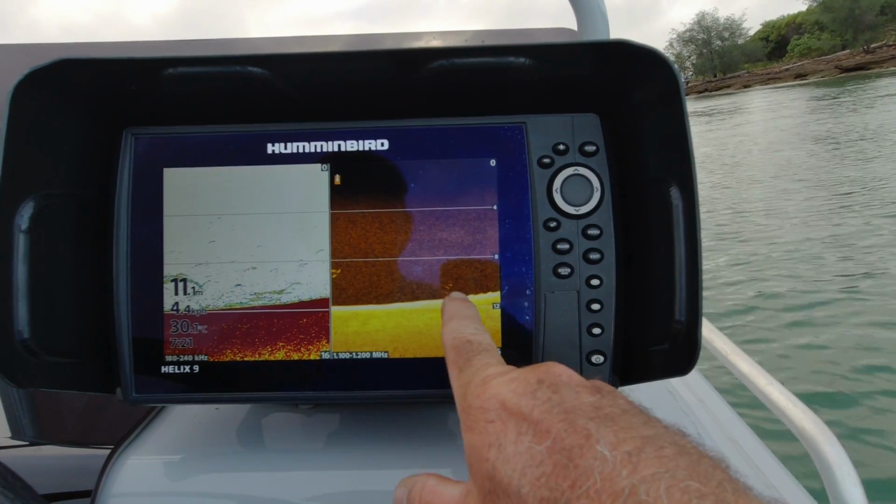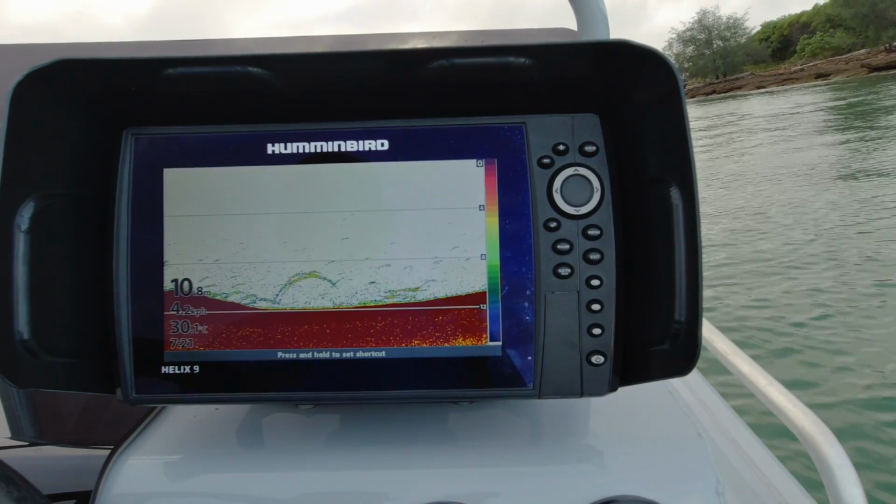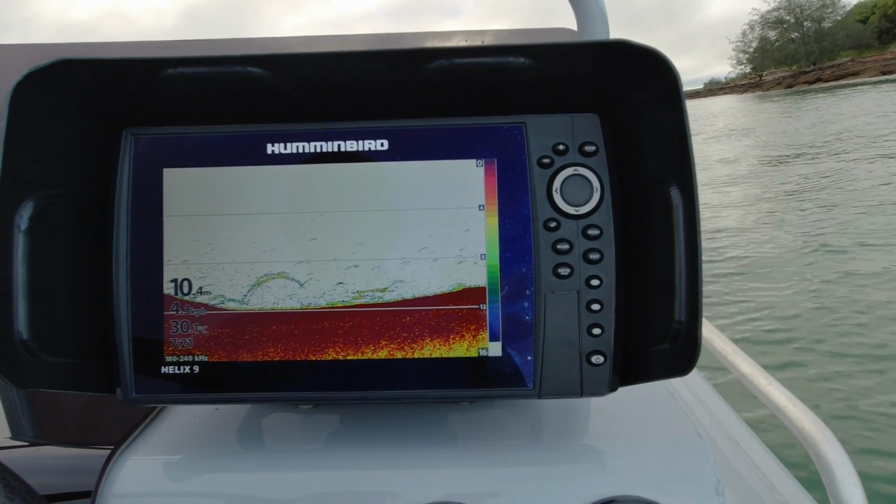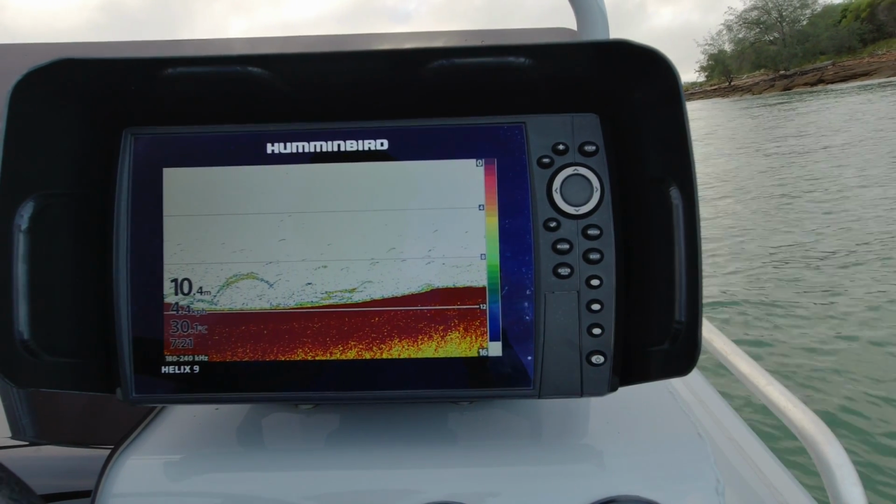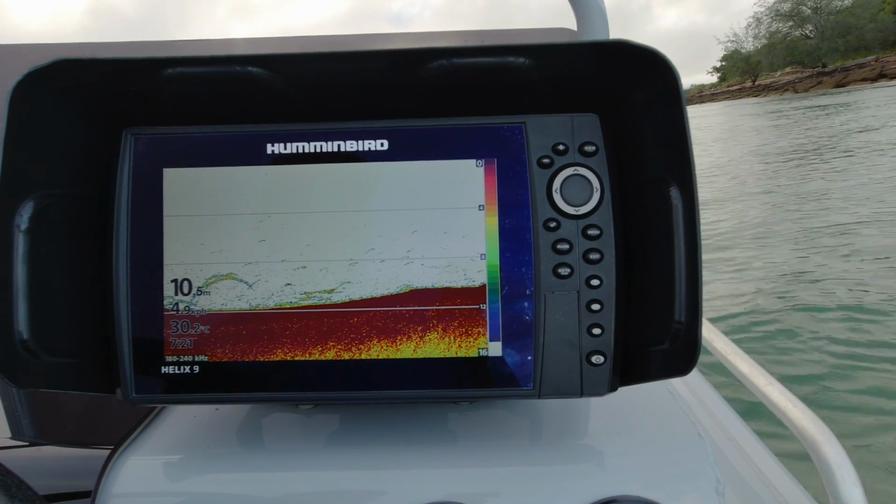See how they're just coming up as specks on the down imaging, but they're coming up as really clear arches on the 2D sonar. I am running into a pretty strong current, that's why my arches are a bit long. I could either dial that chart speed down a little bit, or what I've just done is just picked up the speed of the boat a little bit.